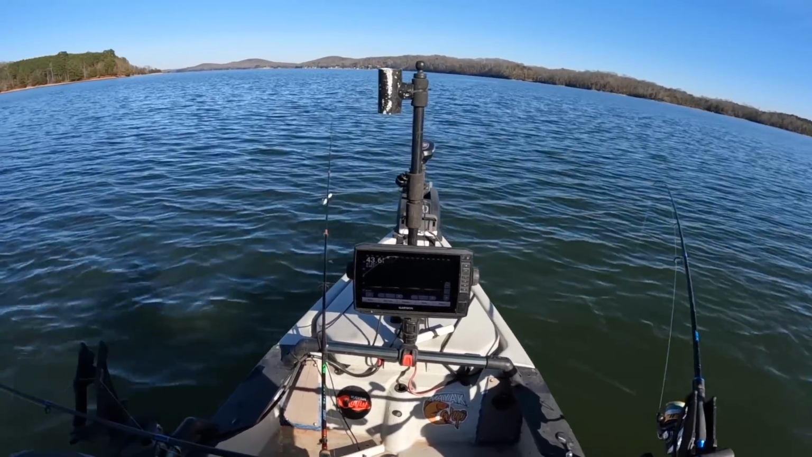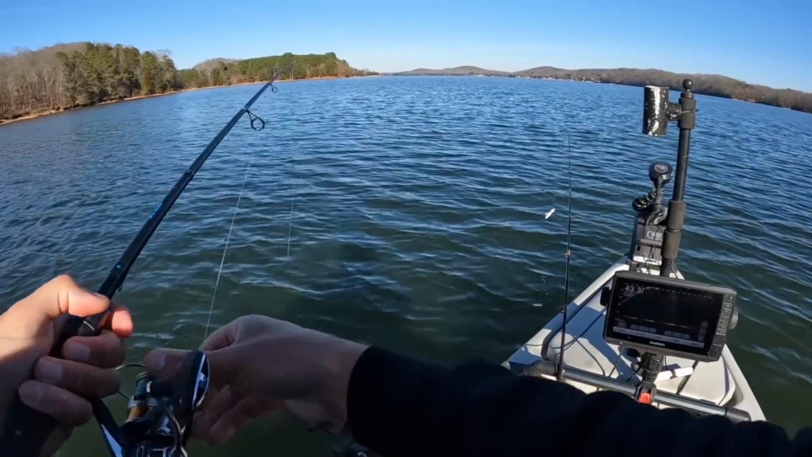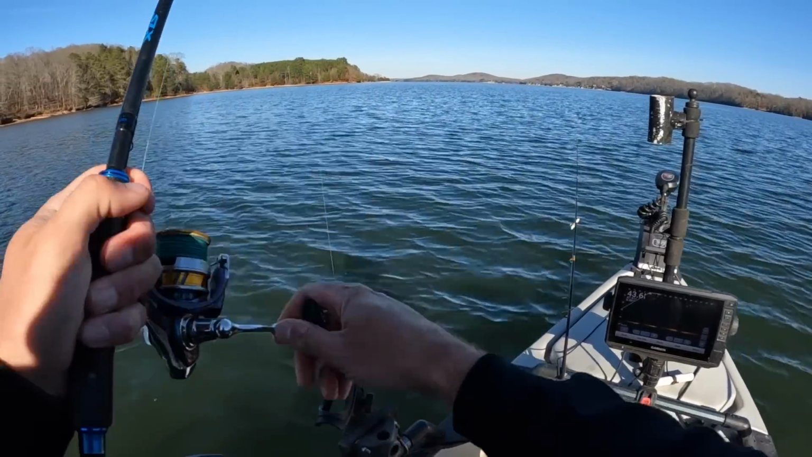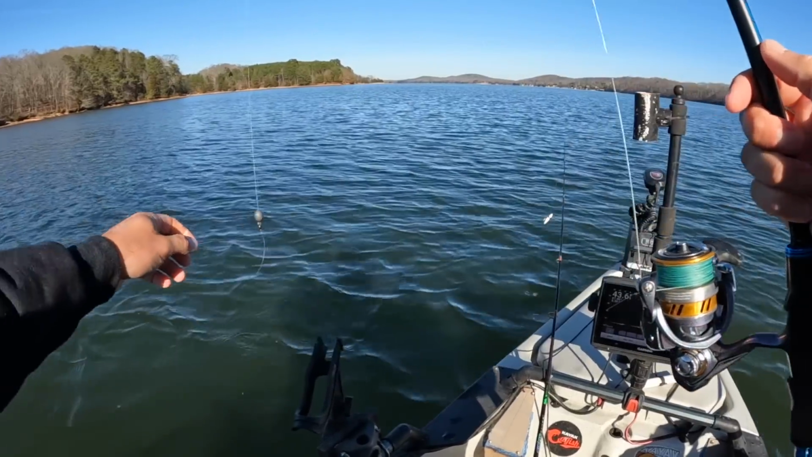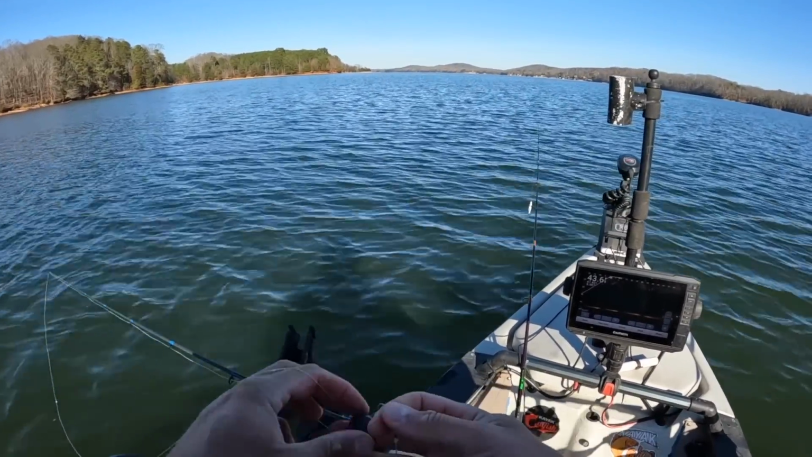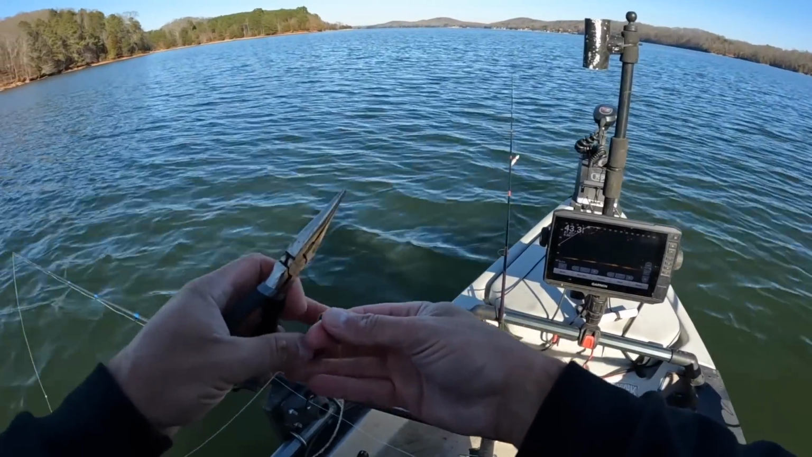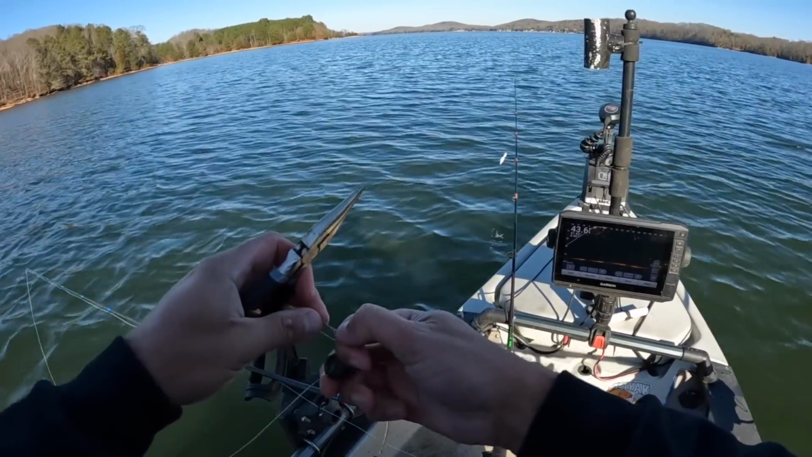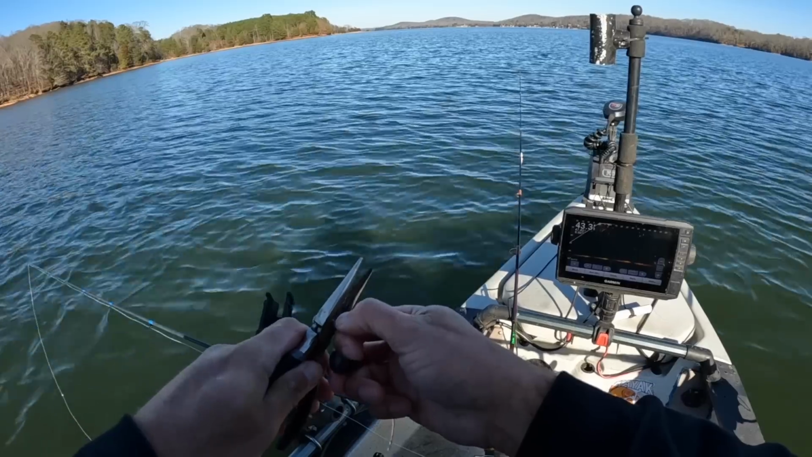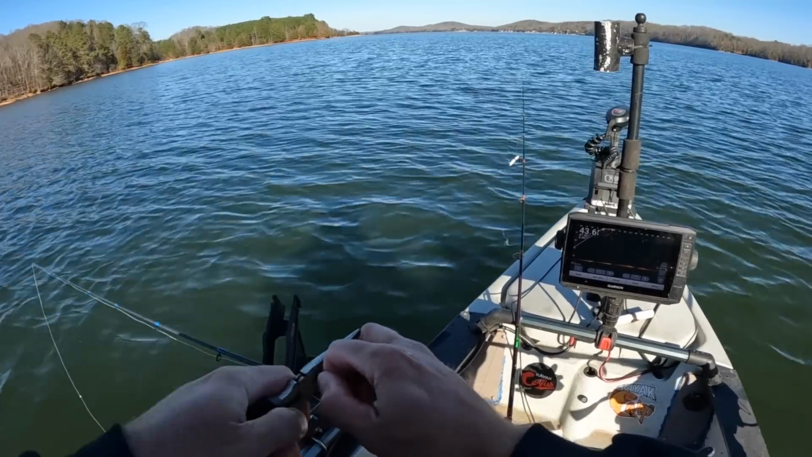That was a circle hook, but that is one of the problems with using smaller circle hooks, is you do gut hook some fish on the smaller ones. Circle hooks are good about catching fish in the side of the face or side of the mouth, but the smaller hooks, when they can eat the whole shebang, that'll happen sometimes.